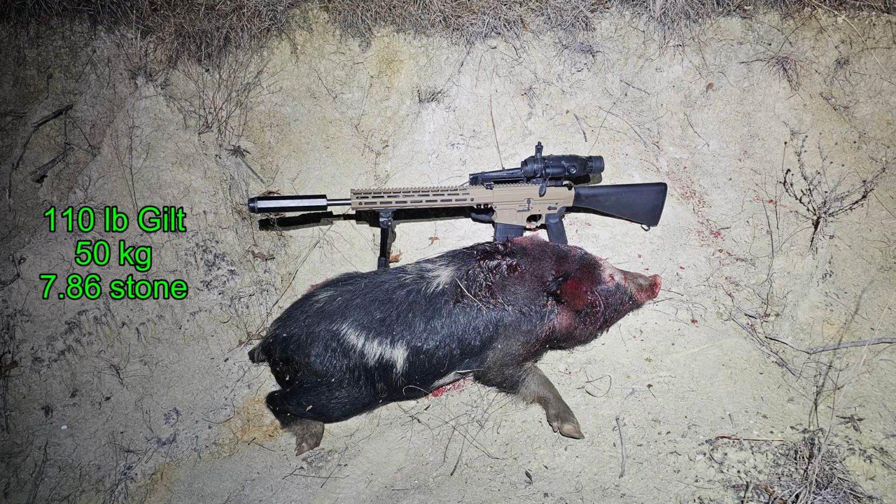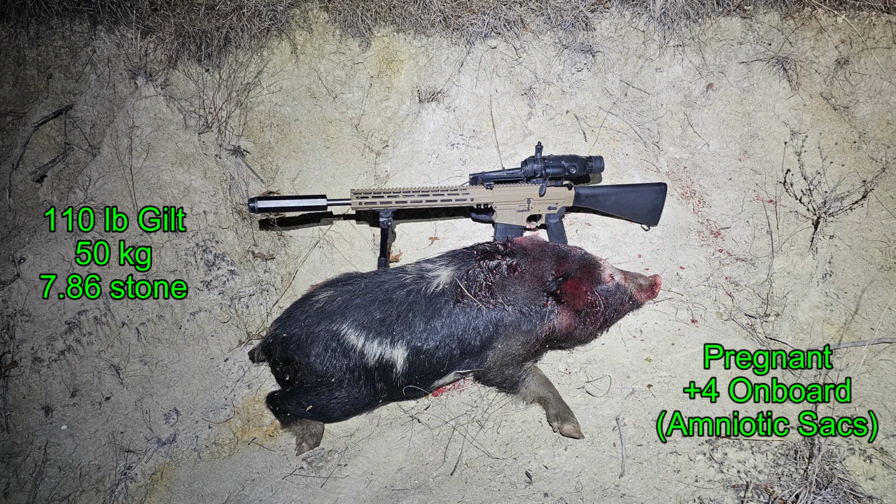Ben's hog turned out to be a 110-pound gilt that was pregnant with 4 amniotic sacs, meaning that she was probably pregnant within the last 2 or 3 weeks.